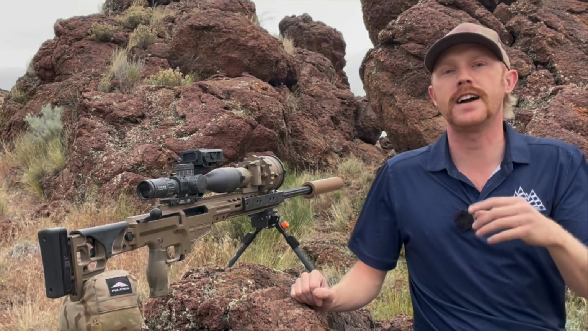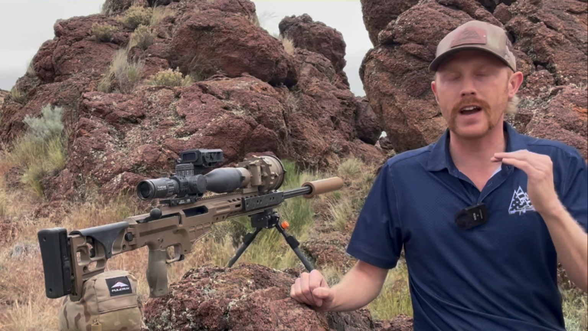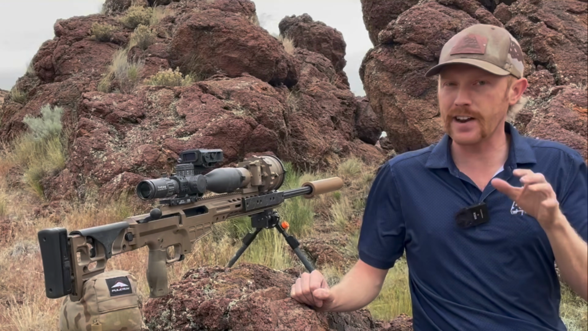Now it's worth noting, when I'm shooting that plate, the little light that's flashing, that's the Hornady hit indicator. If you're gonna shoot after dark, in my opinion, long range, you have got to have an indicator light. It's an absolute must. Without that indicator light, it's kind of hard to see if you hit the plate.